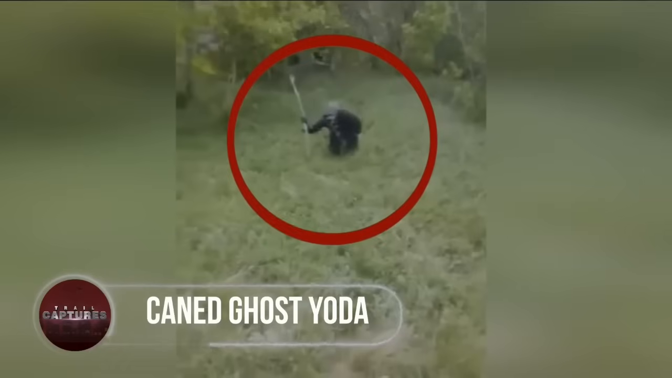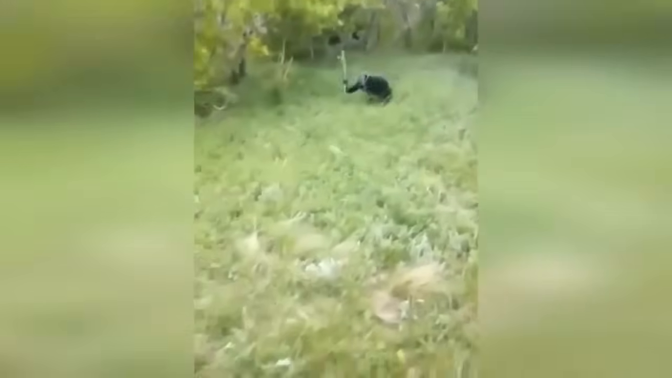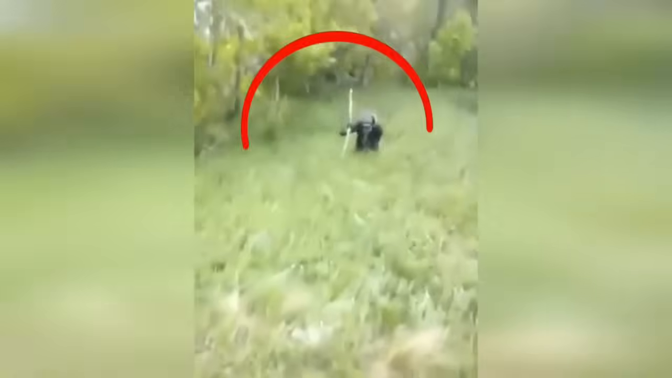Pained Ghost Yoda. Facing off a pissed Yoda is more dangerous than all other scary creatures in the dark. A cowboy on a horse, passing through woods while looking for some missing cattle, bumped into a tiny being resembling Yoda from Star Wars.